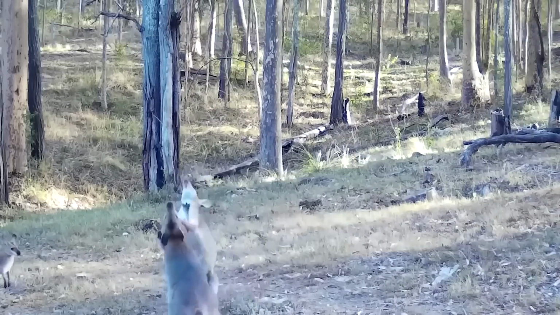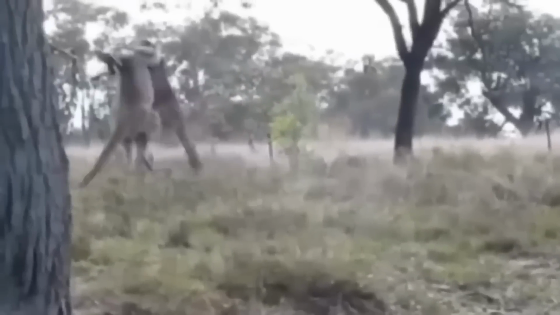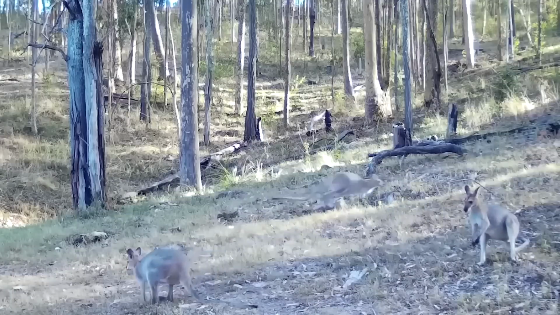These two kangaroos were squabbling and it was pretty interesting to watch. The fight started when they grabbed each other by the neck and tried to knock each other over. But in the end, they both walked away peacefully. Pretty cool, huh?